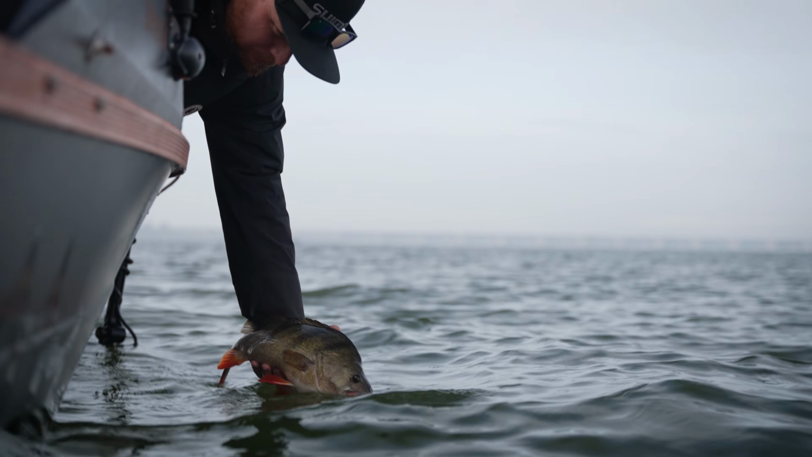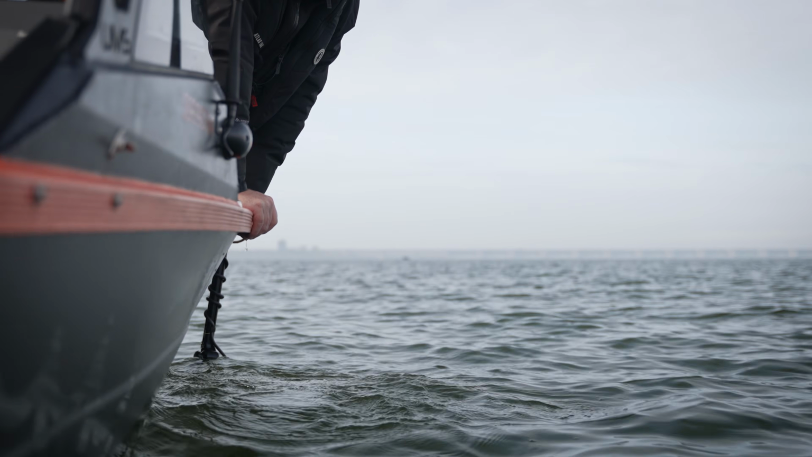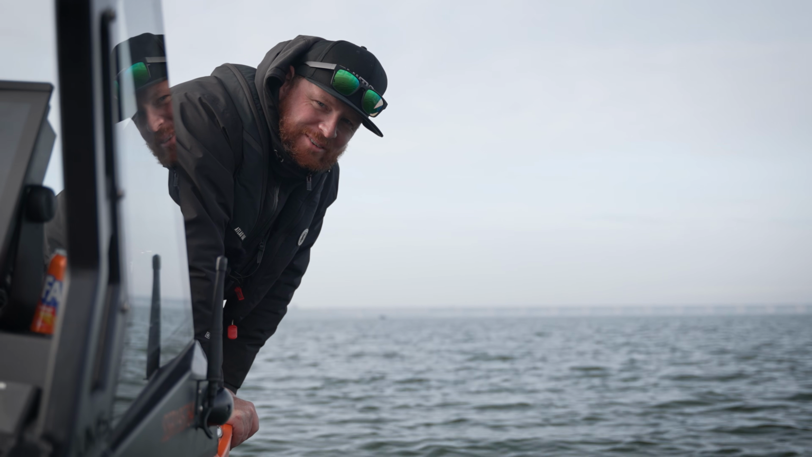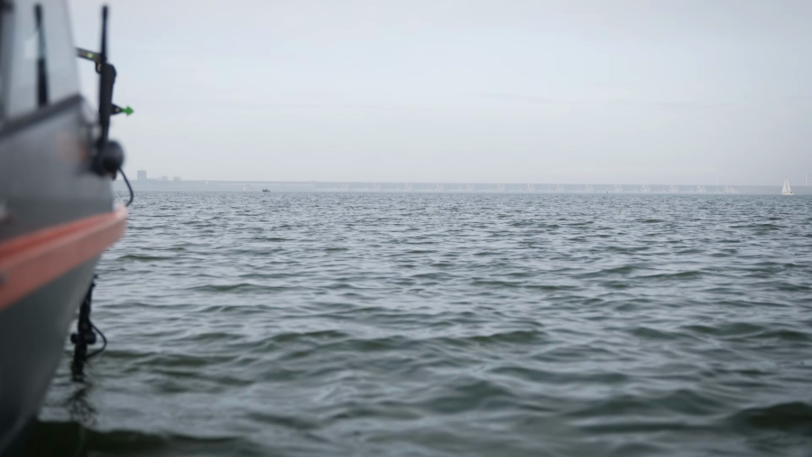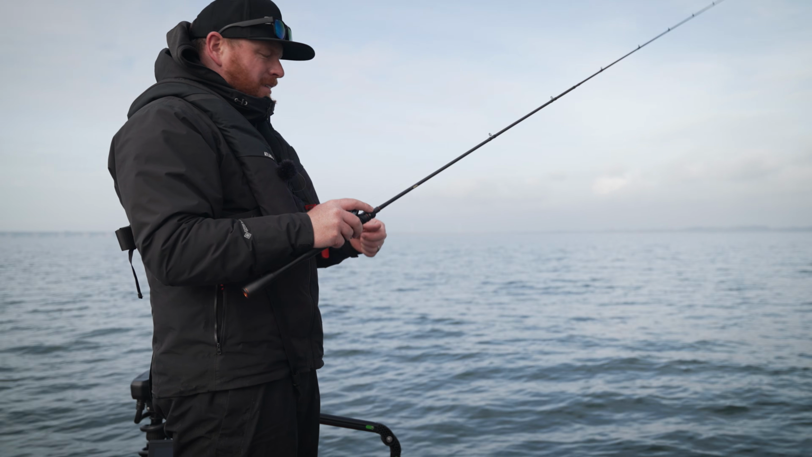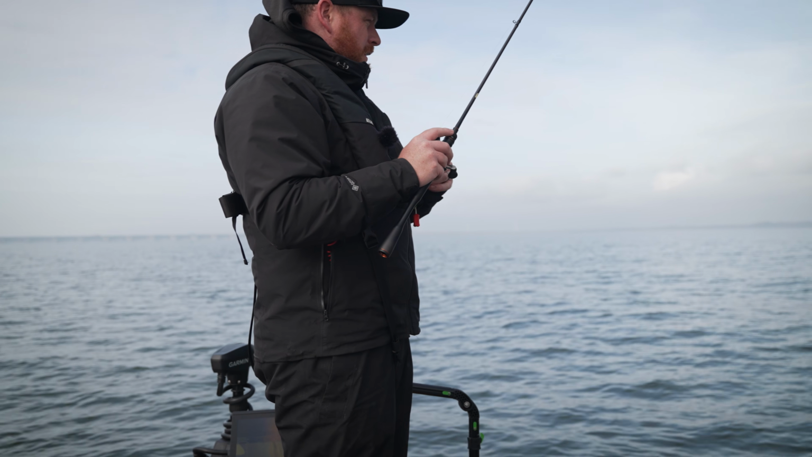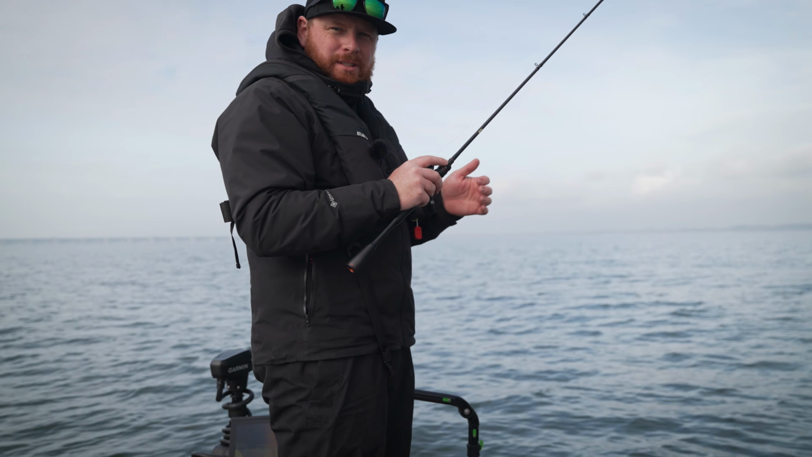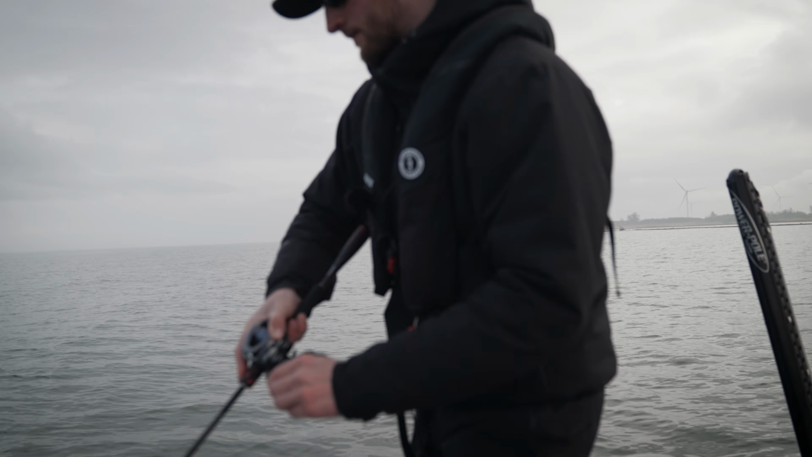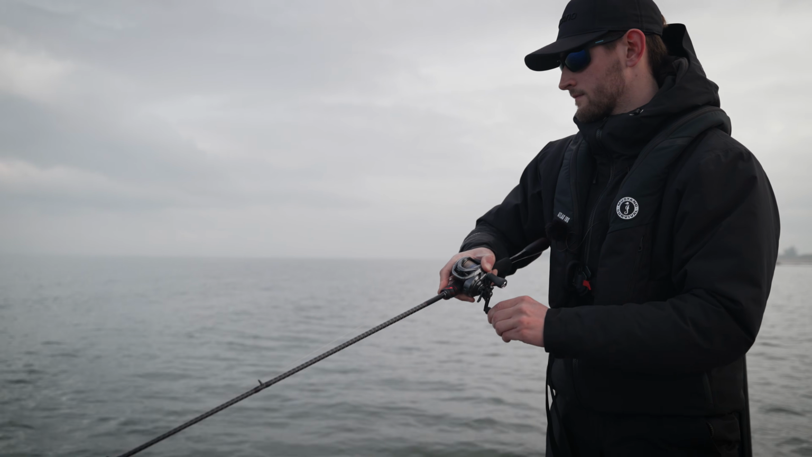There we go. Another big perch from the Haringvliet. That's the best release shot of the day so far. That was an unbelievable take as well. Yeah, it just kind of went away as soon as it picked it up, really aggressive. I think sometimes you feel like you're in loads of water. There you go, Sam's just had him. You feel like you're in loads of water, and actually you're only in a couple of meters.